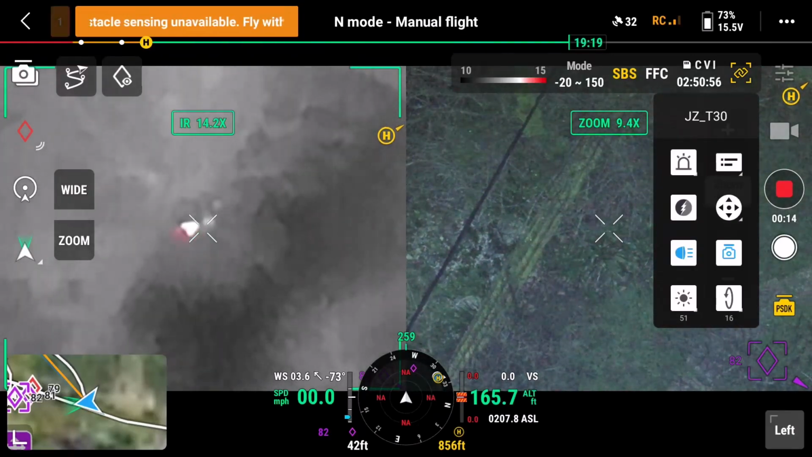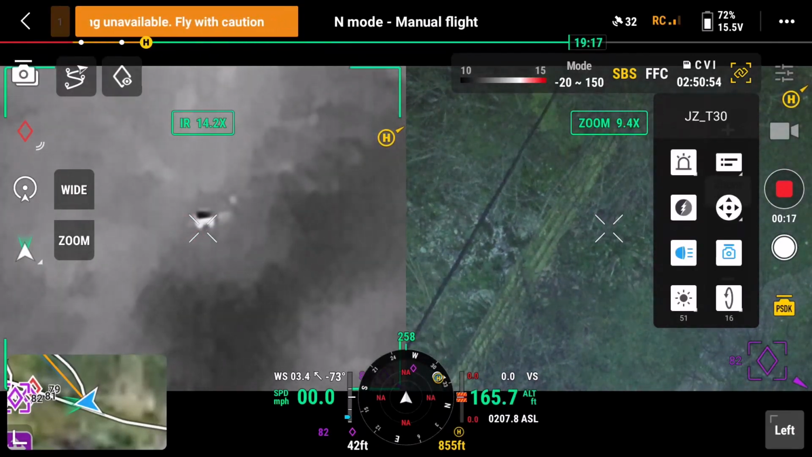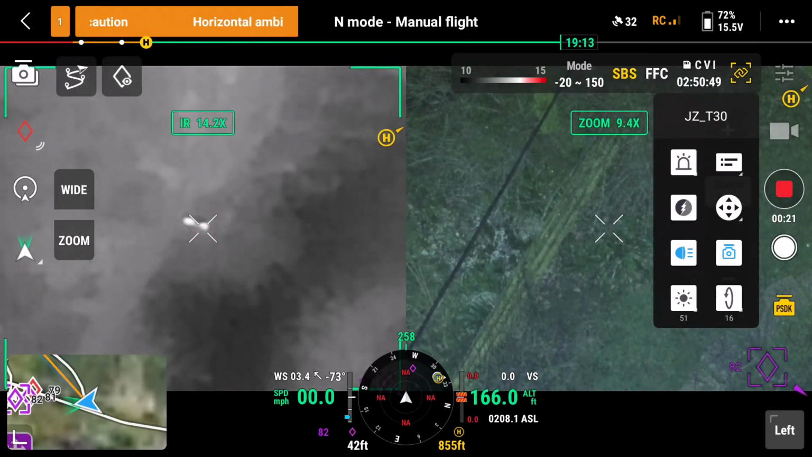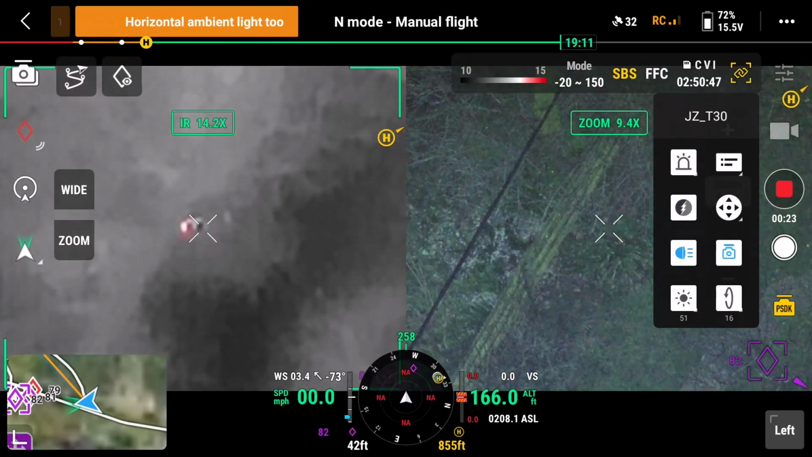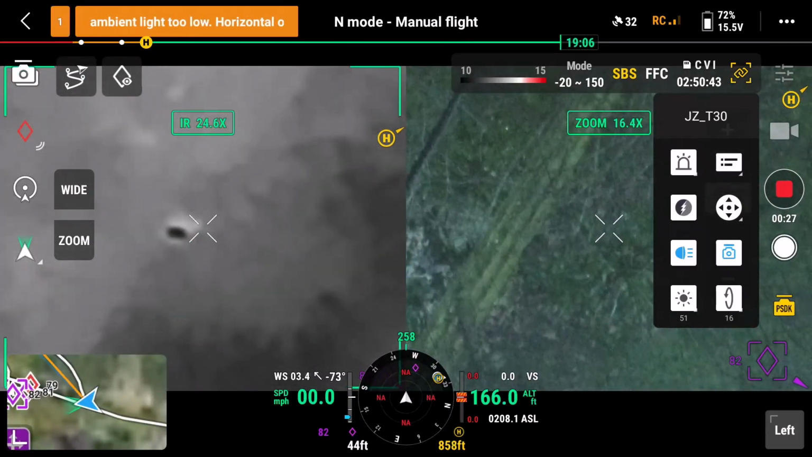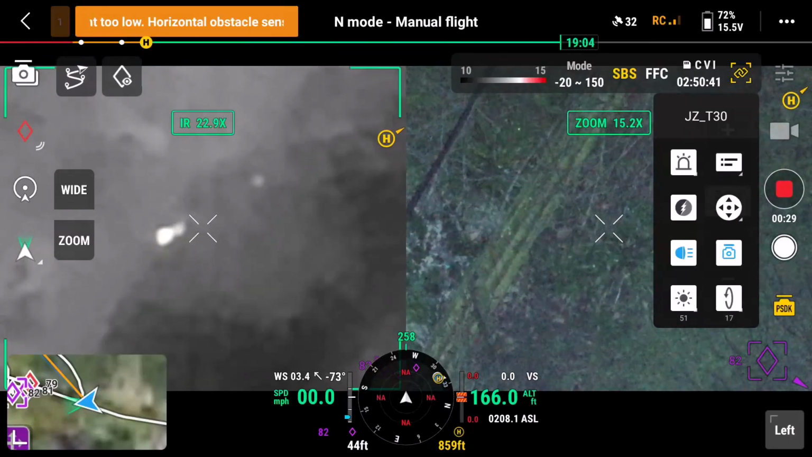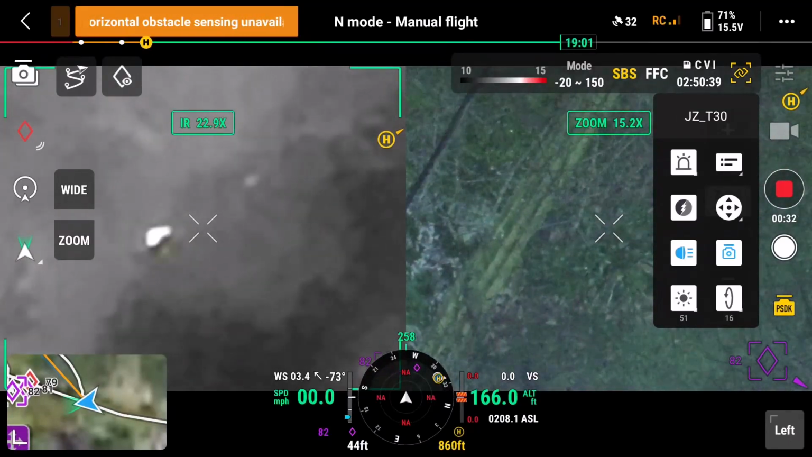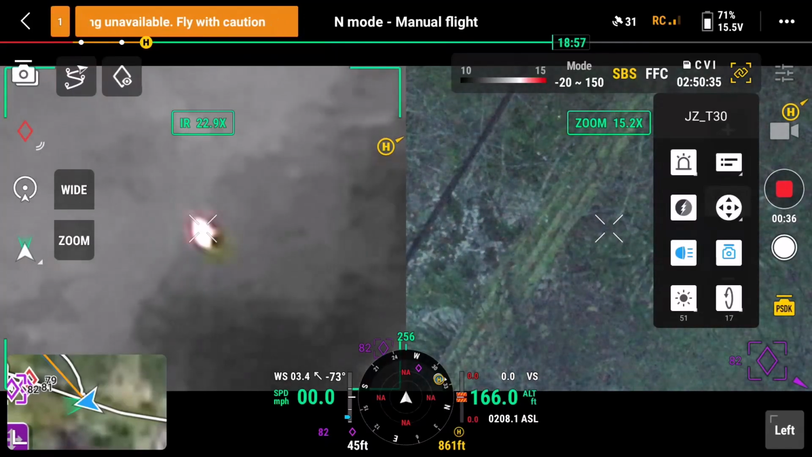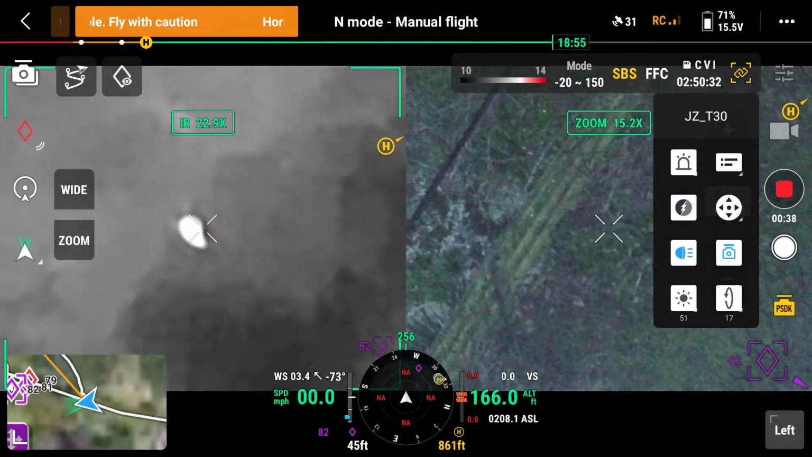So it's moving. So there's the fence. There it is. See it? What is it?